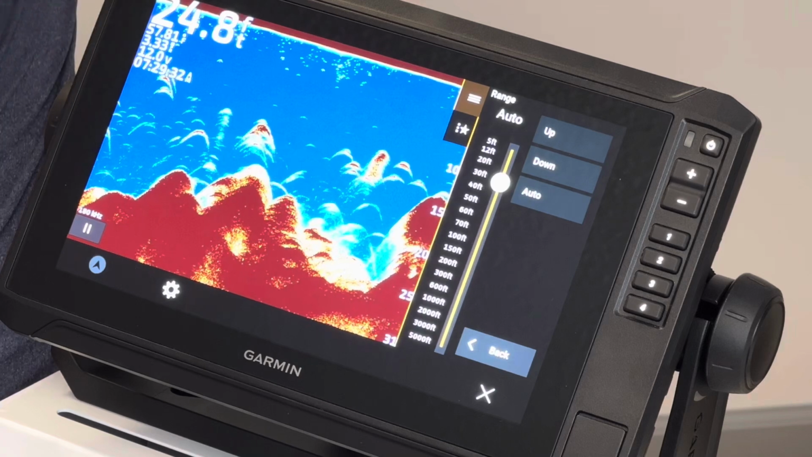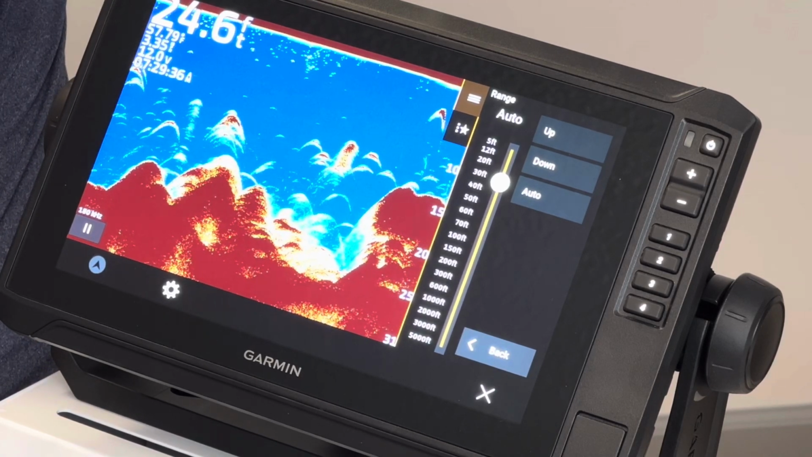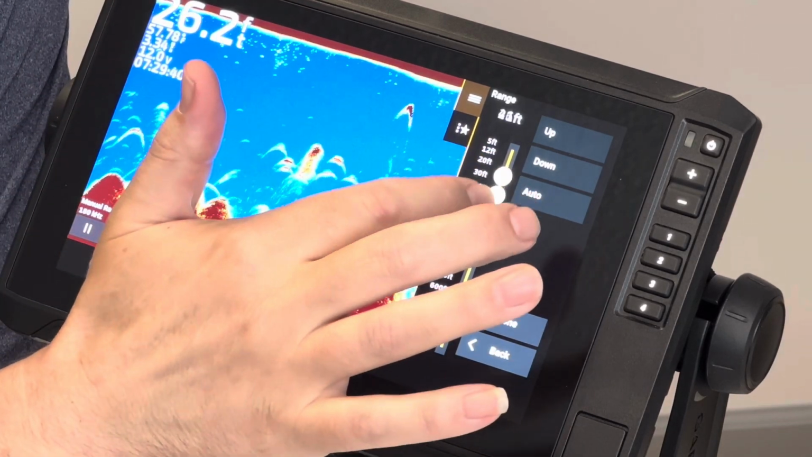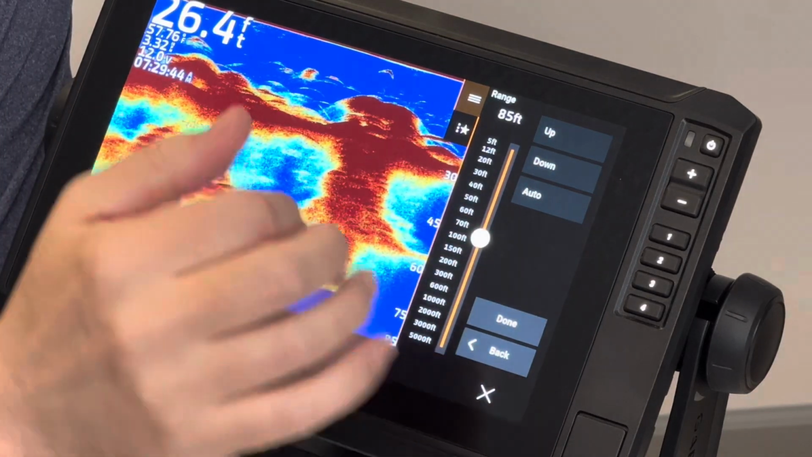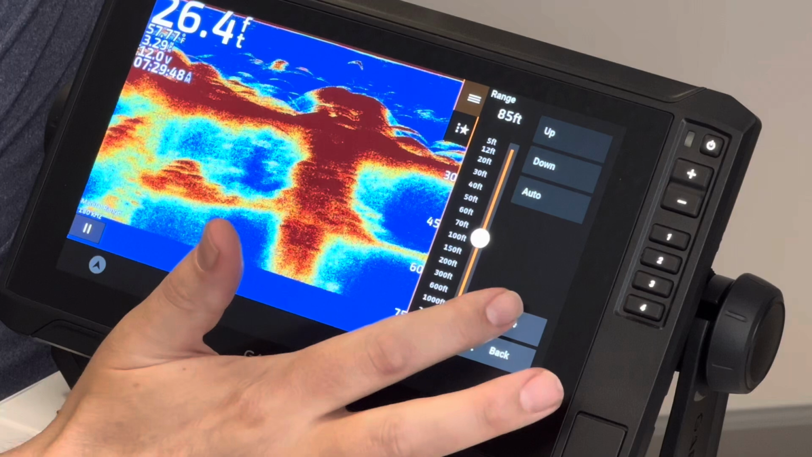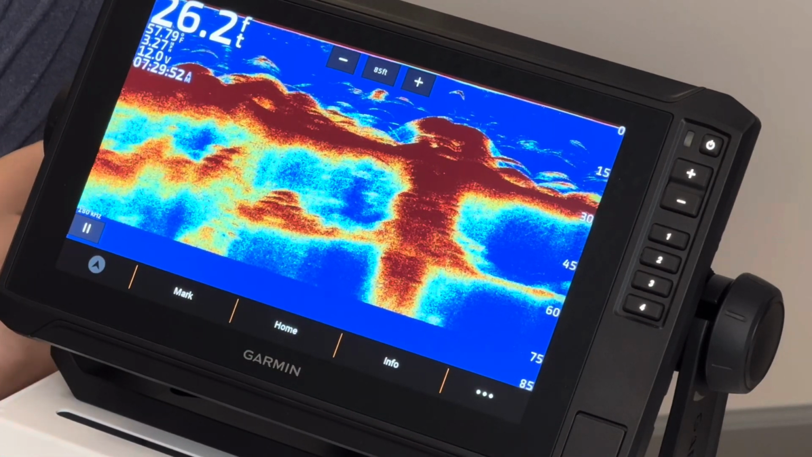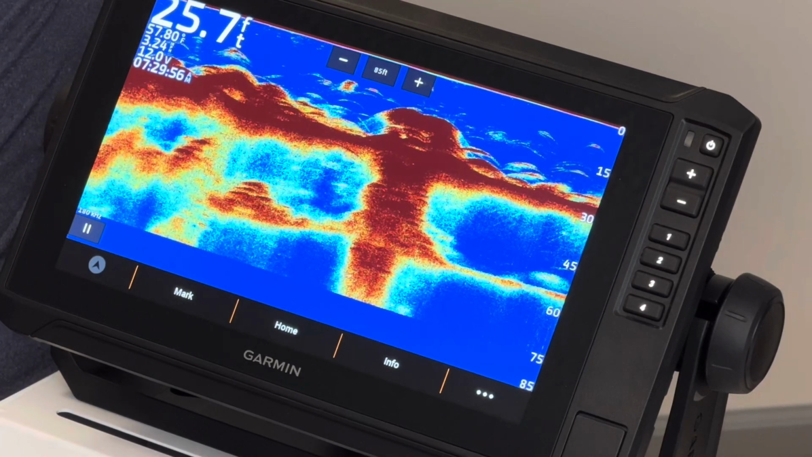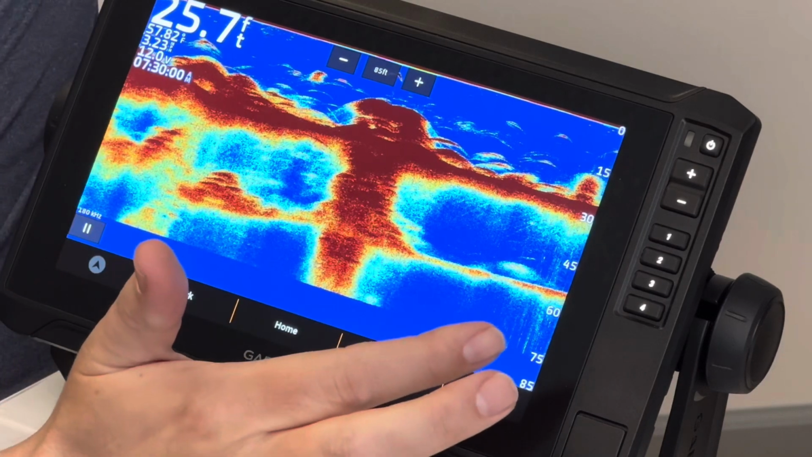If you get into an area that the depth starts flashing, simply go into the range, select a random number. It doesn't matter what number it is. It could be 100, it could be 5,000 for that matter. Once you do that, just select done. Give the machine a few seconds to recalibrate itself while it readjusts. If that does not fix the problem, go back in and change it back to auto